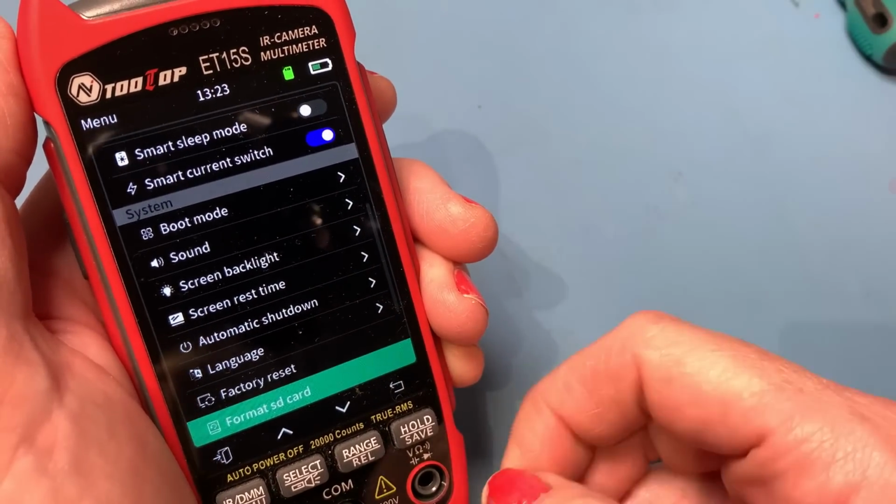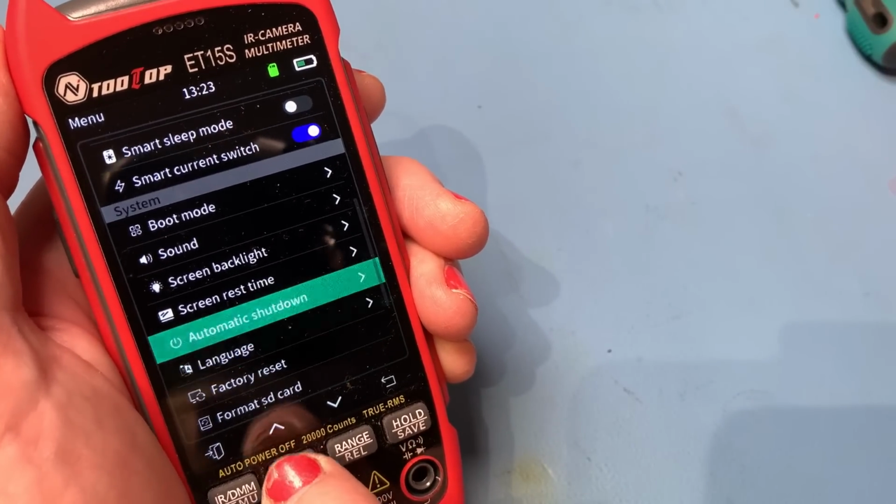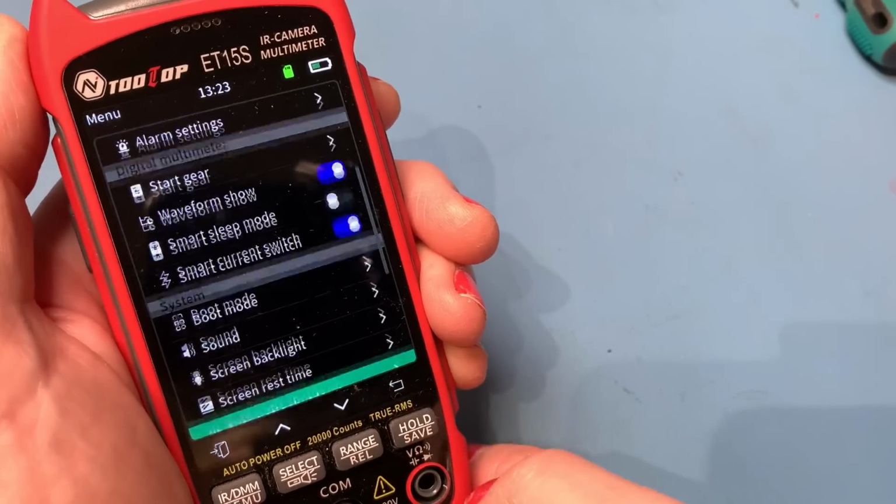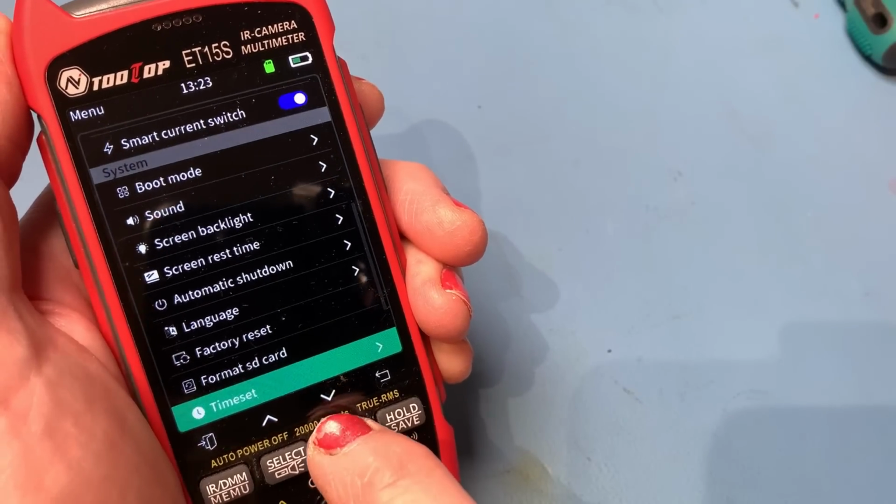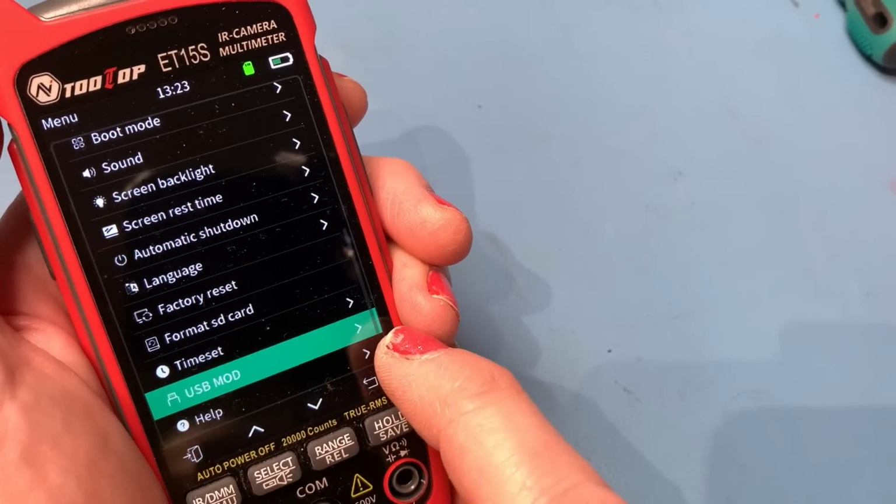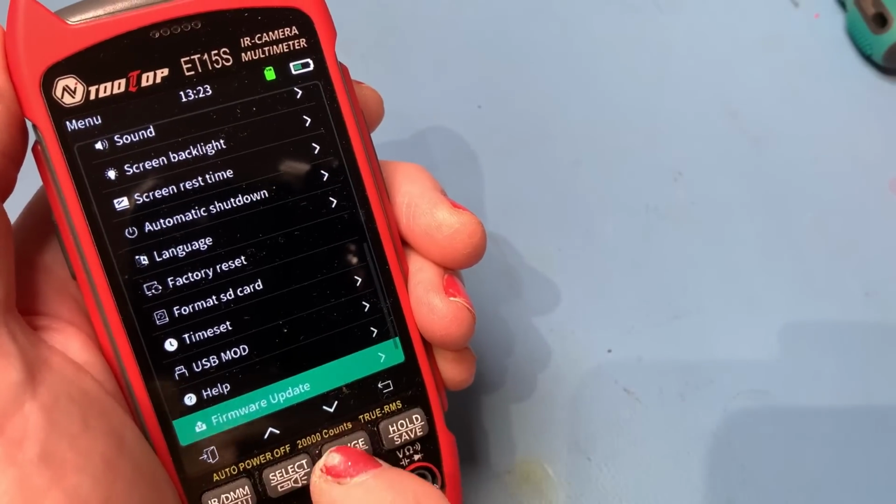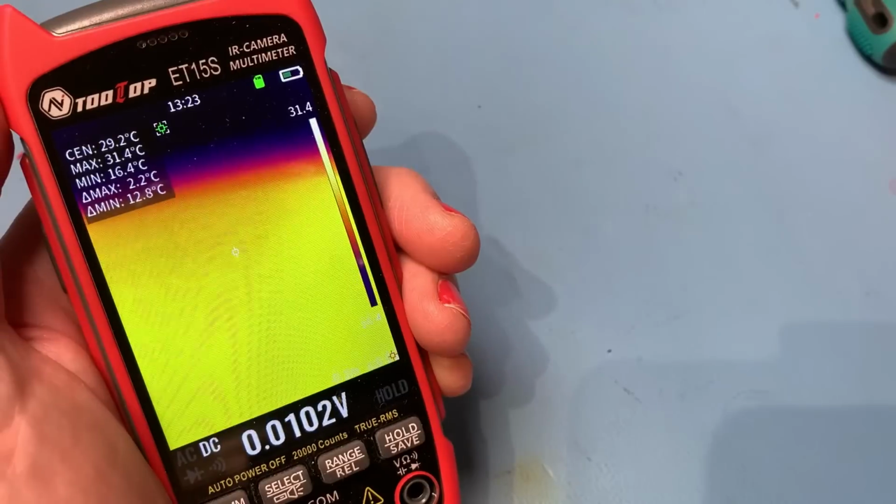You can change your backlight, the sound volume. Automatic shutdown: you can change the time, how long until it shuts down. At the moment it'll shut down after 10 minutes, but you can turn that off if you're doing a long session of repairs or tests. Change the language, factory reset, all pretty standard. Format your SD card, and there's your USB mode if you're hooking it up to your PC, so you can get your images and your VOM files off as well. Of course, you can also do your firmware update. So there you go. As you can see, there's loads of options in the menu, and that exits there.